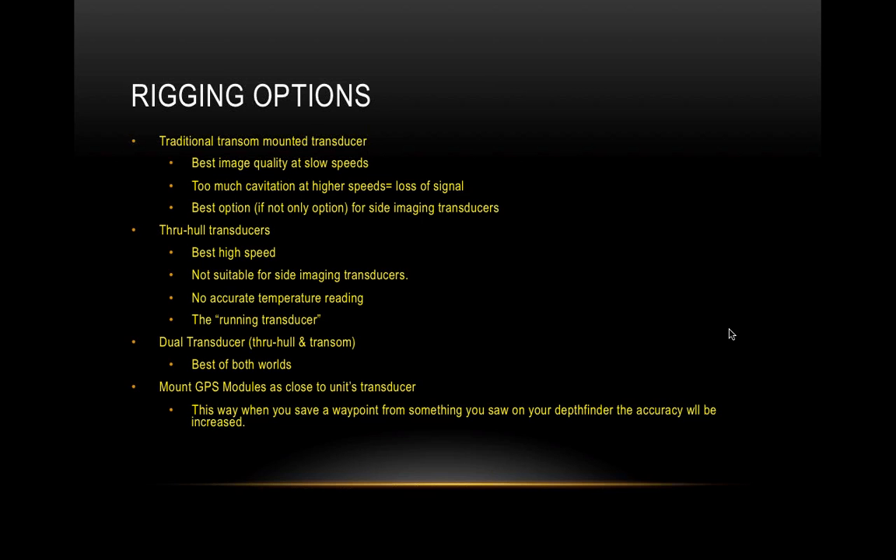So that 6 feet can turn into 10 feet, or 15 feet of difference between when you drop a waypoint on a fish, a school of fish, or a specific piece of structure, and where it actually dropped. So I try to keep the transducer and the module as close as possible, so you don't have that discrepancy, and you've got as accurate a waypoint as possible.